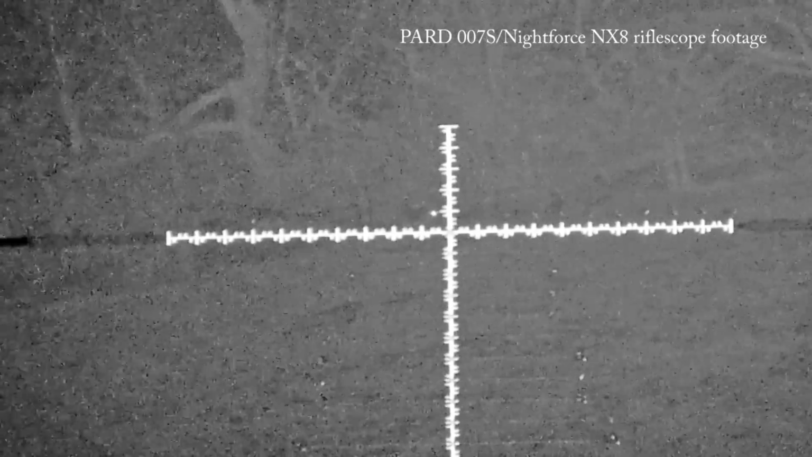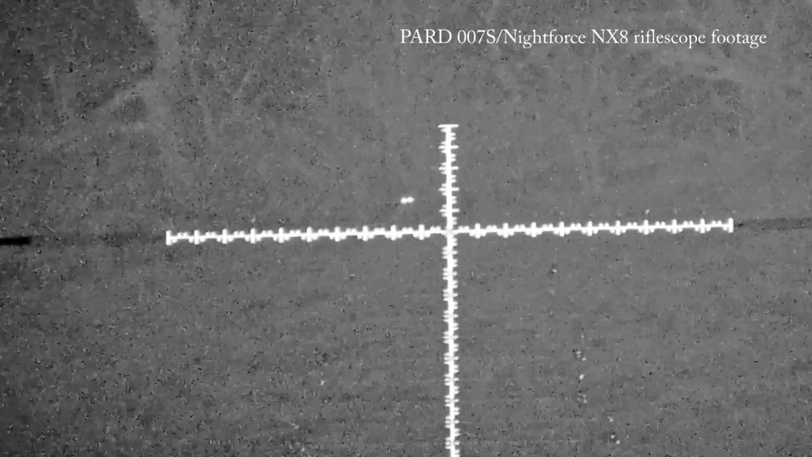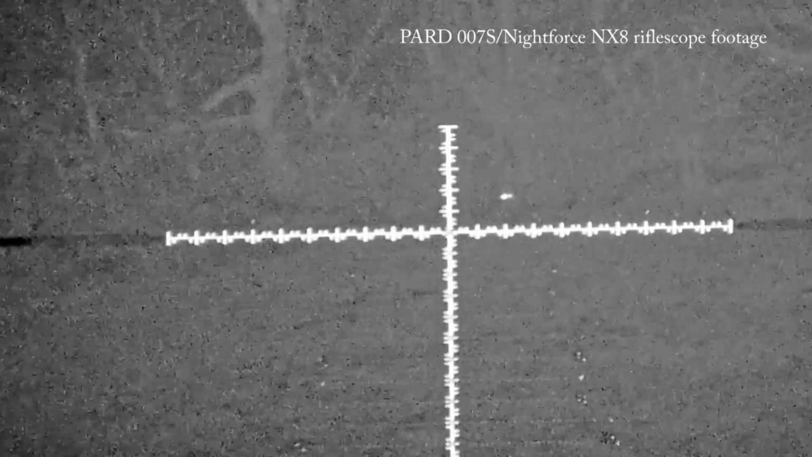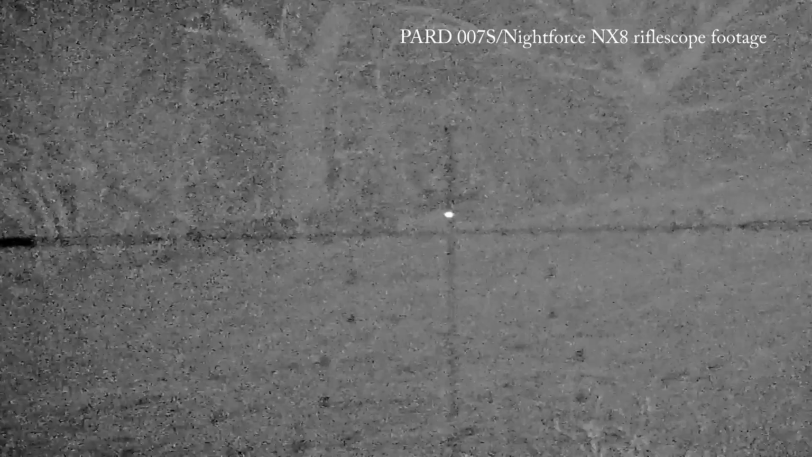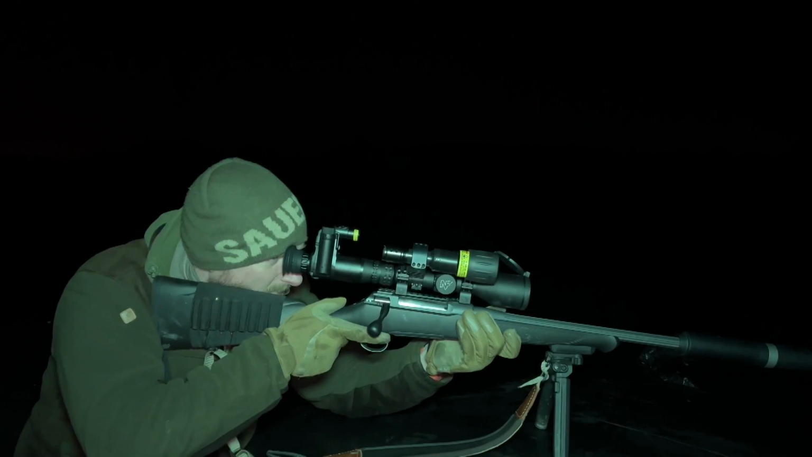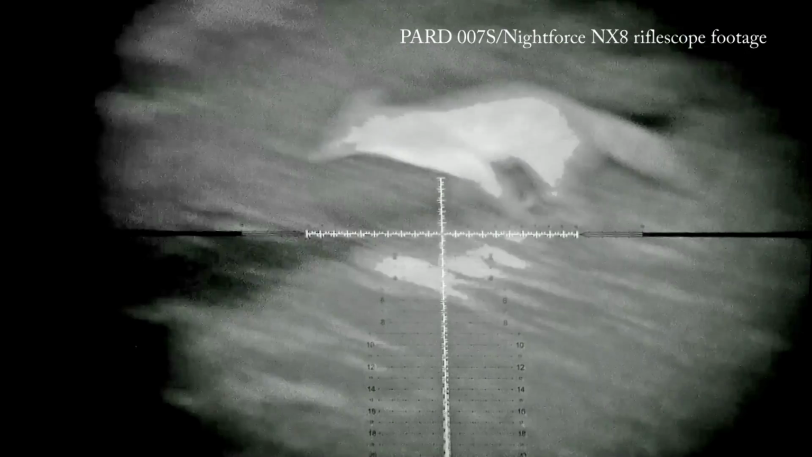Over shorter grass, this distance extended to 750 metres. This fox, visible through the Pard rifle sight, is about 350 metres away. The 1024 by 768 pixel screen offers superb texture to illustrate temperature variation regardless of which thermal mode you're in.